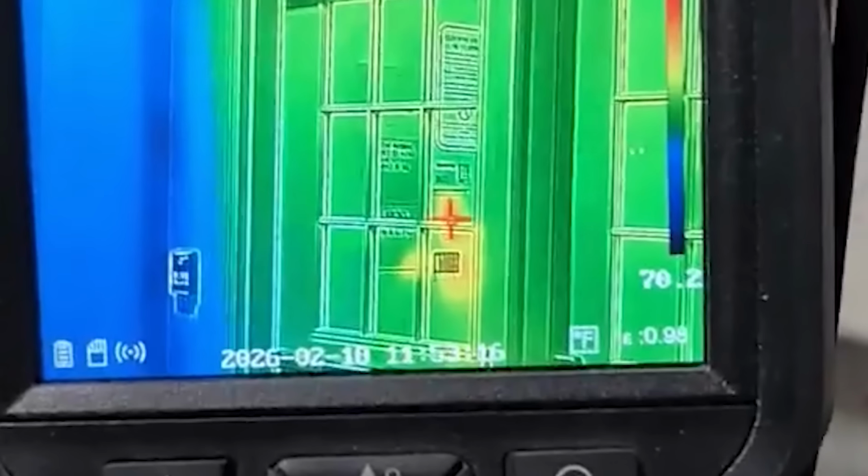A shadowy figure lurking outside a family's front door, an apparition appearing on courthouse monitors, military sensors capturing silent hovering craft, invisible to radar, glowing orbs that shrug off US missile strikes. These are mysterious things captured on thermal cameras.